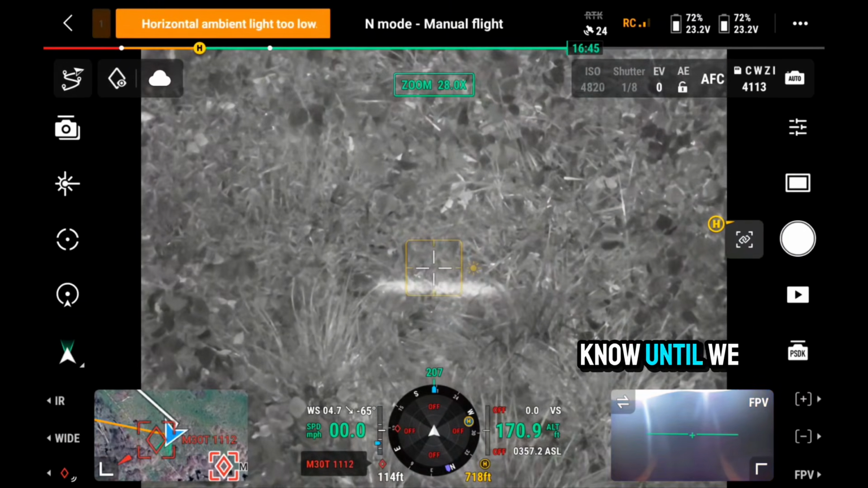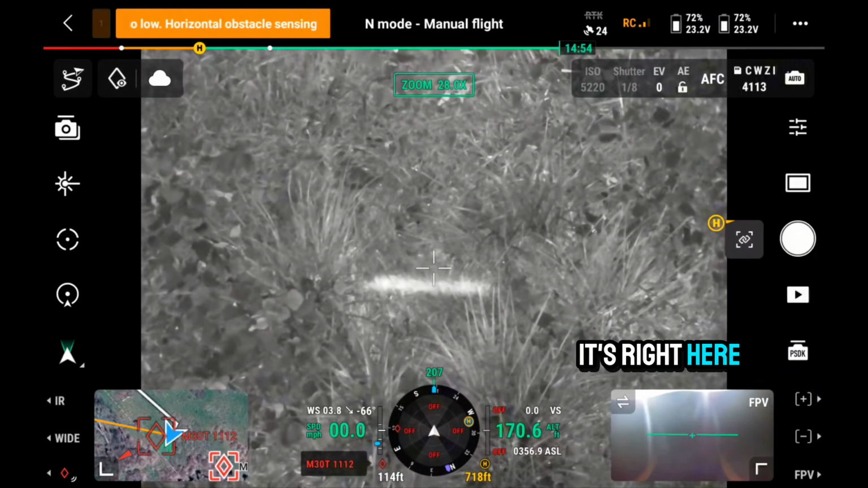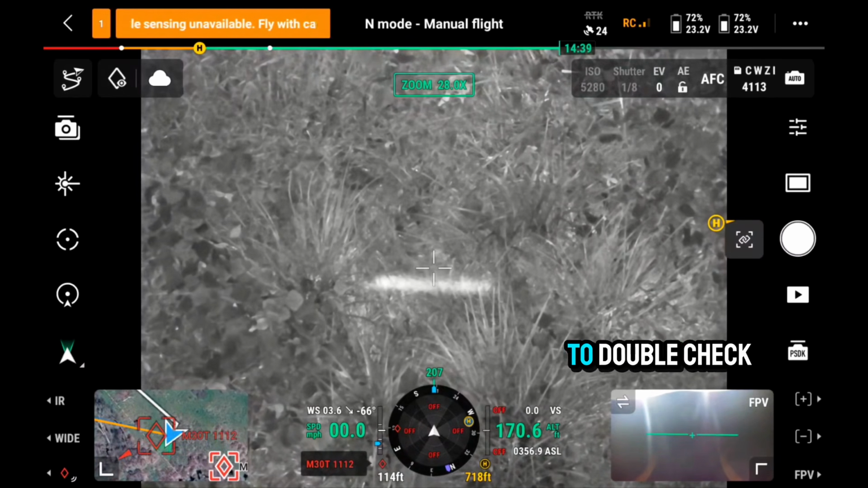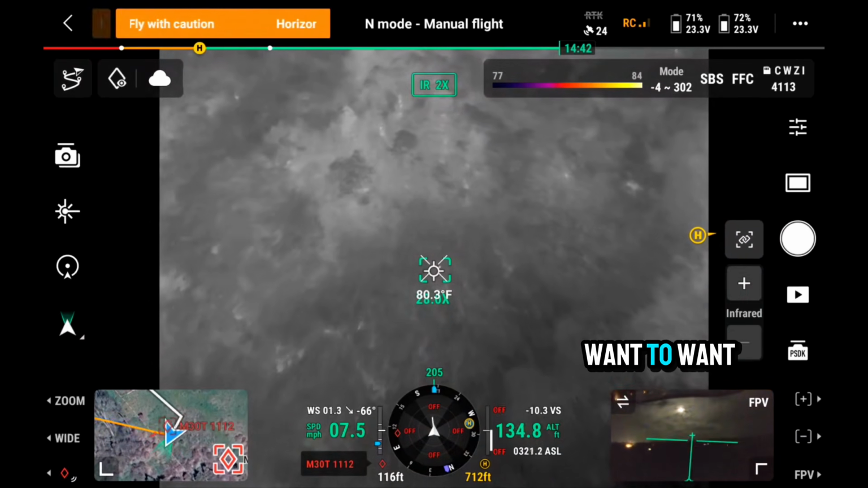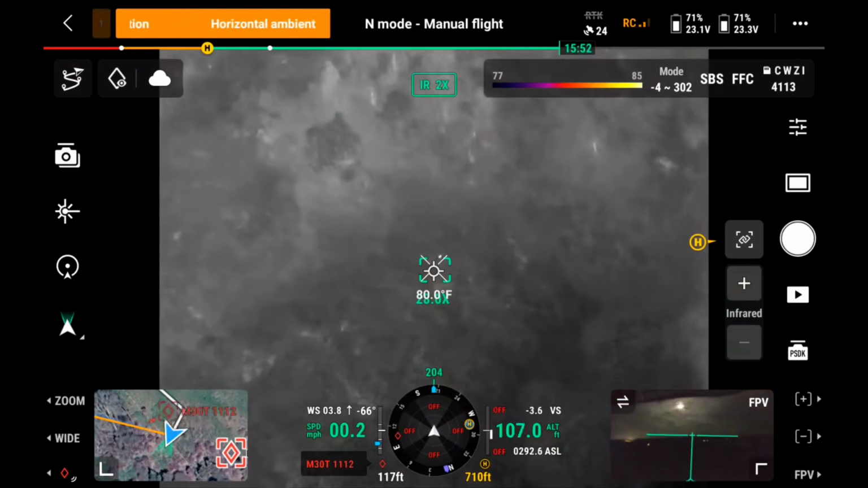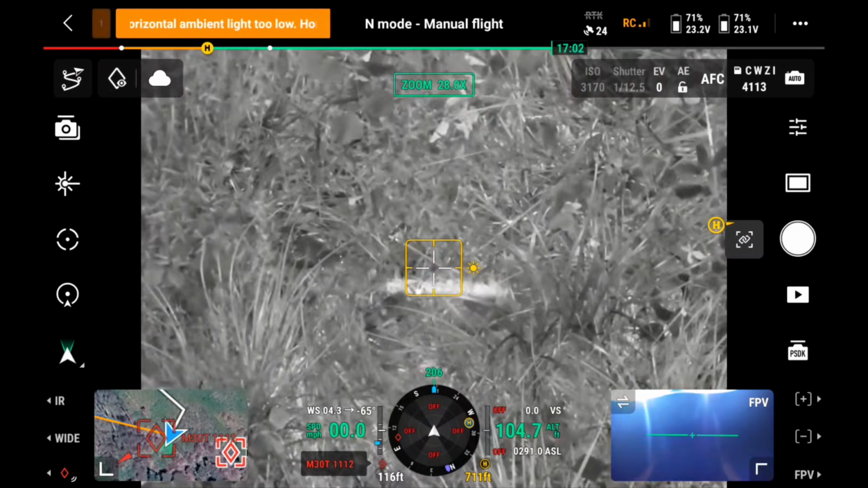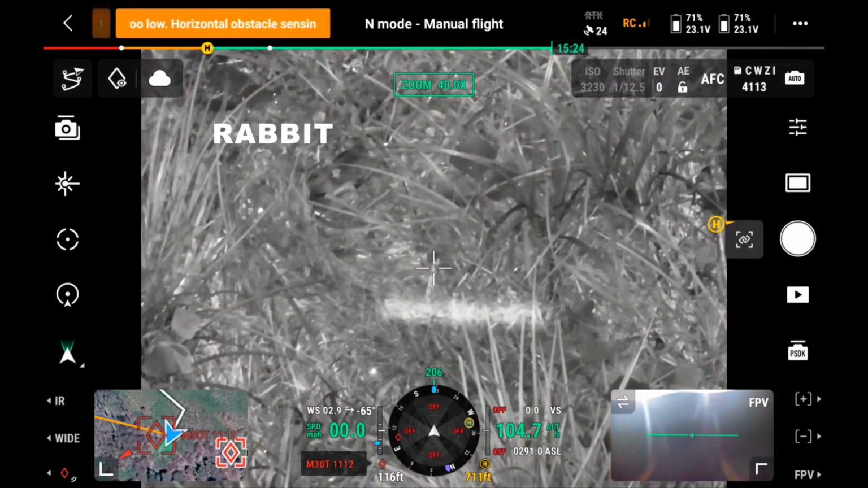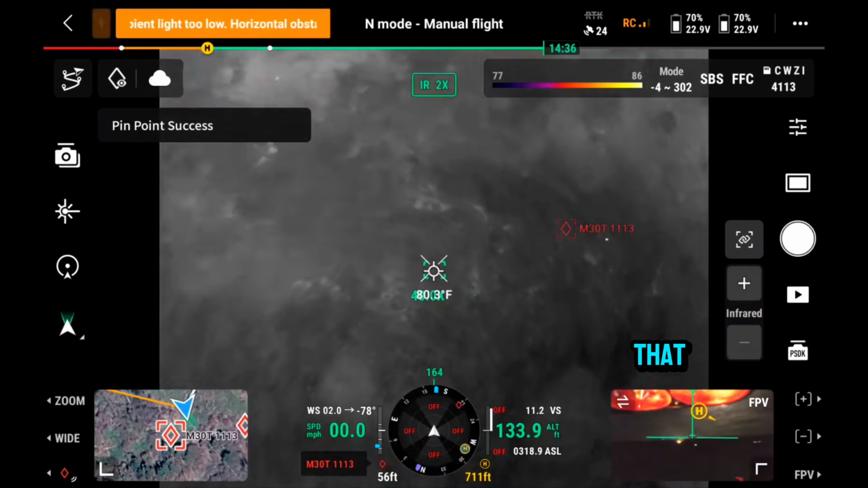But you never know until we check. It is a rabbit. Ain't that his eyes right there? I think it's right here. Yeah, you can see its eye right there. But I want to double check, because I think it's a rabbit, but I just want to know for sure. The more I come down, the brighter my light gets. It's a rabbit. But that's what we're looking for, or something like that.